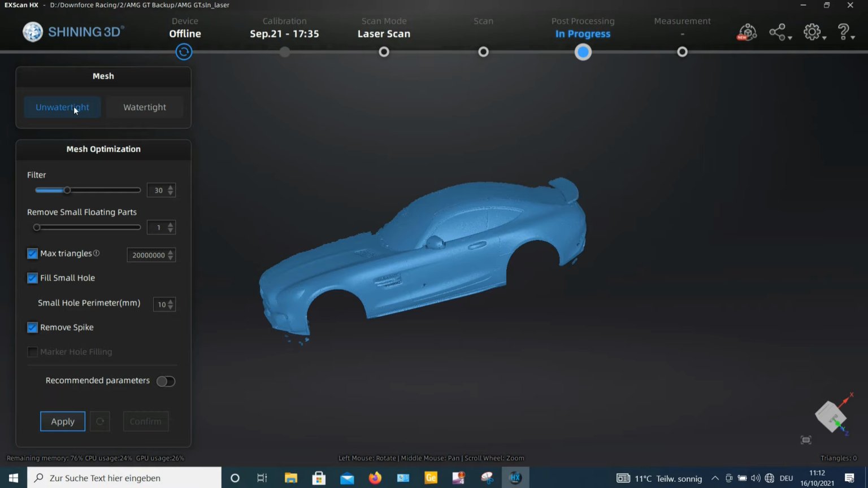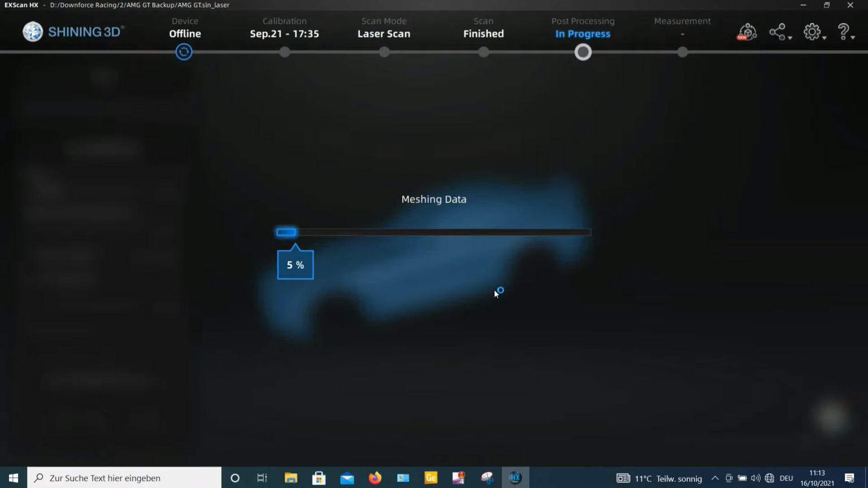I'm going to calculate it of course unwatertight because I'm going to clean it up and mirror it before I want to have a watertight model. I leave the parameters quite in standard because of mesh size and everything. It will be fine, and keep calculating.